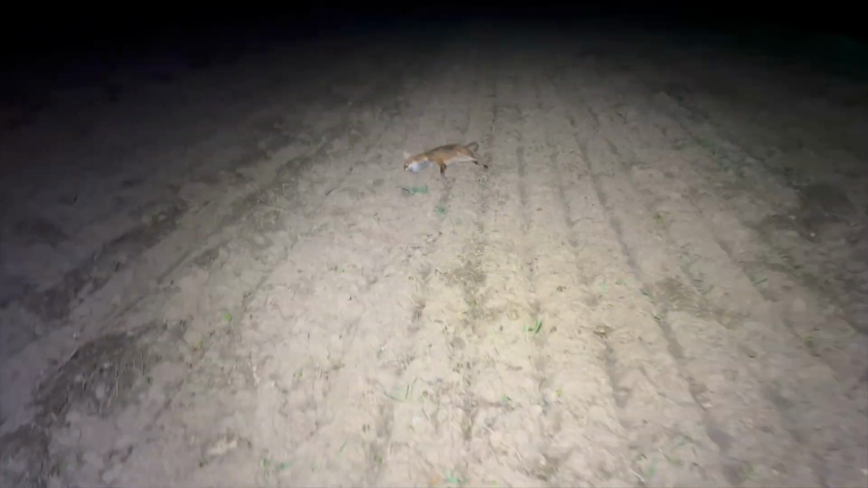Anyway, back to what we came out here for. Where's the hare? Well, there's the fox. There's a hare here somewhere. Oh, there it is. Yeah. Oh, yeah, he's as big as a fox.